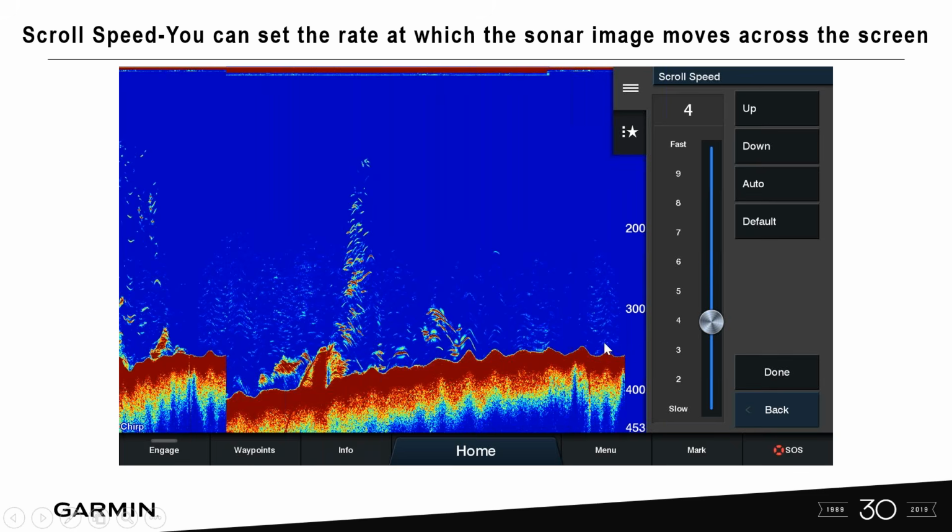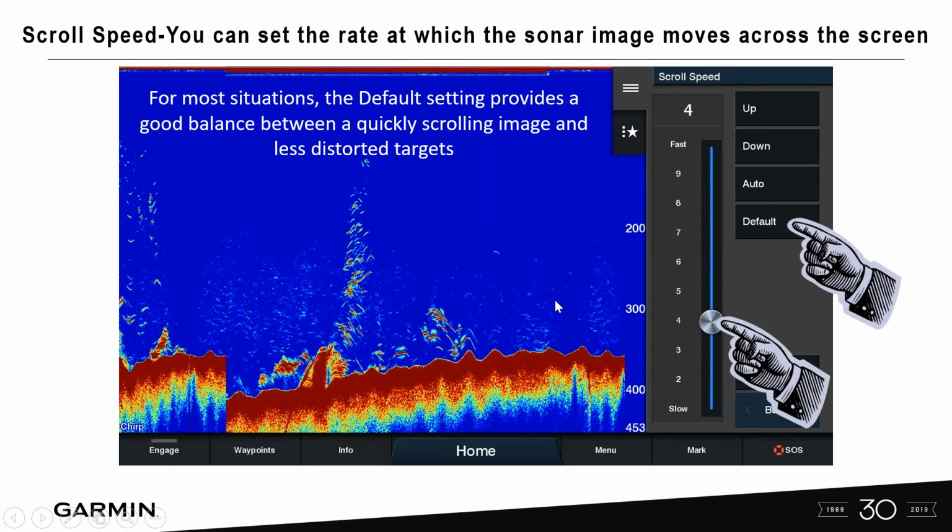If you want to see information scrolling faster, you can increase that. The default setting is where you're going to want to target, because that gives you the best targets and the best resolution, but you can increase it if you want.